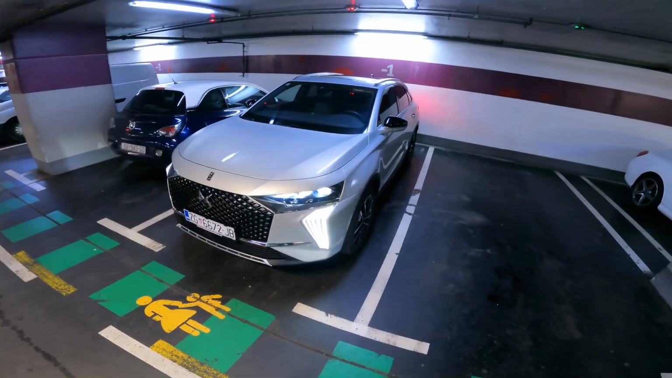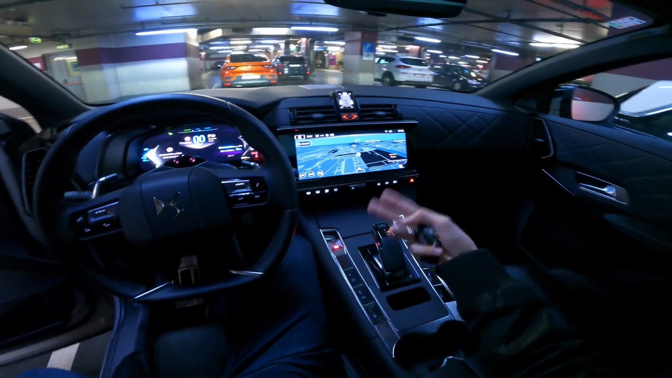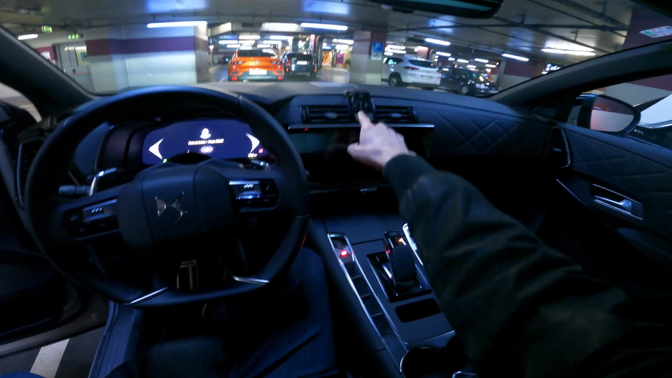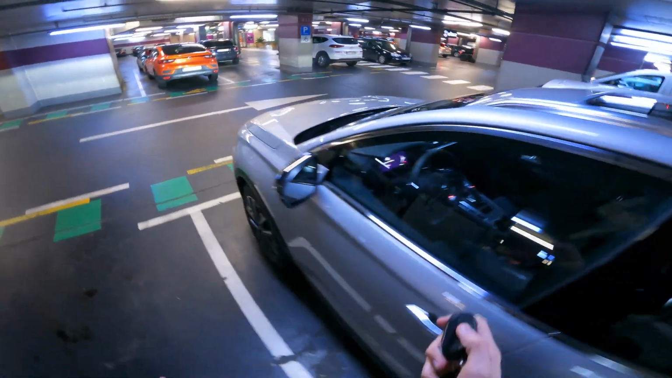Of course, I didn't switch off the car. Tesla owner. So yeah, I completely forgot because I was driving electric cars that don't have the start-stop button. So you have to hold it in. You can't just press it. You need to hold it for a second, and then it switches off. So there we go. That was it.